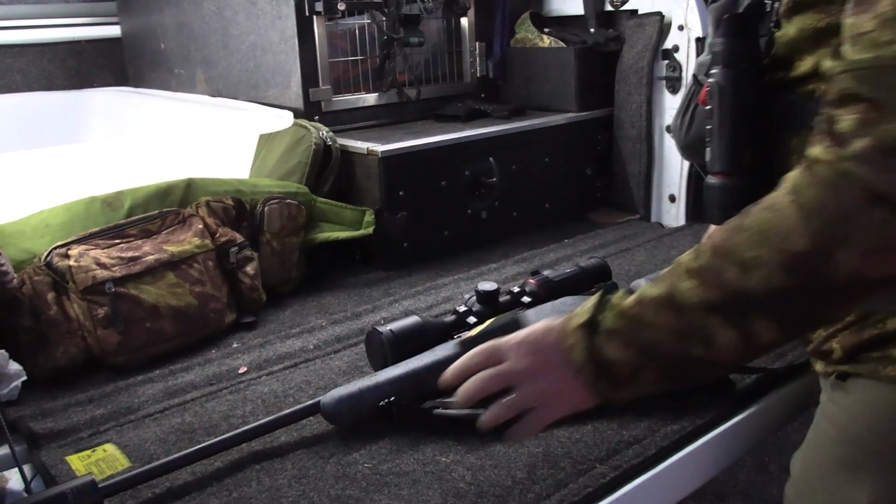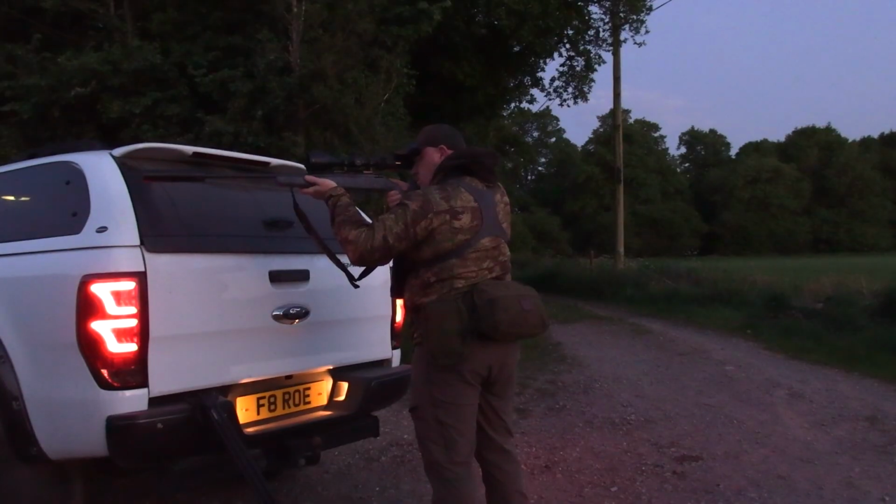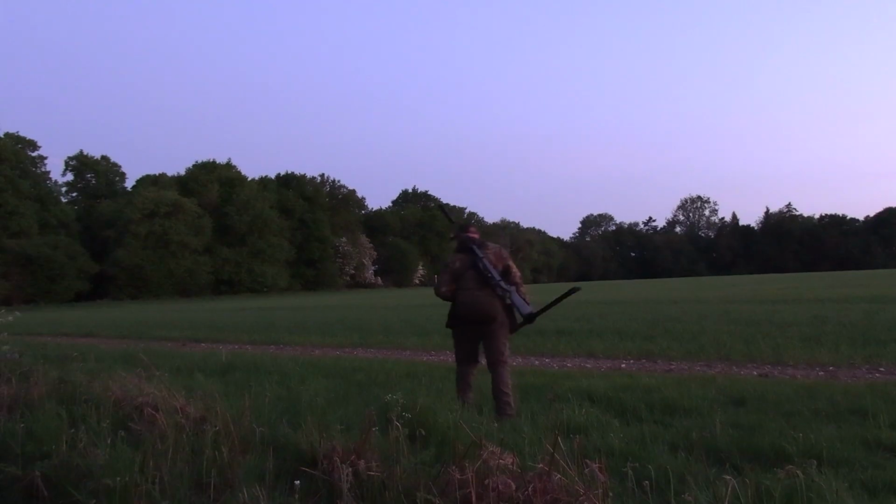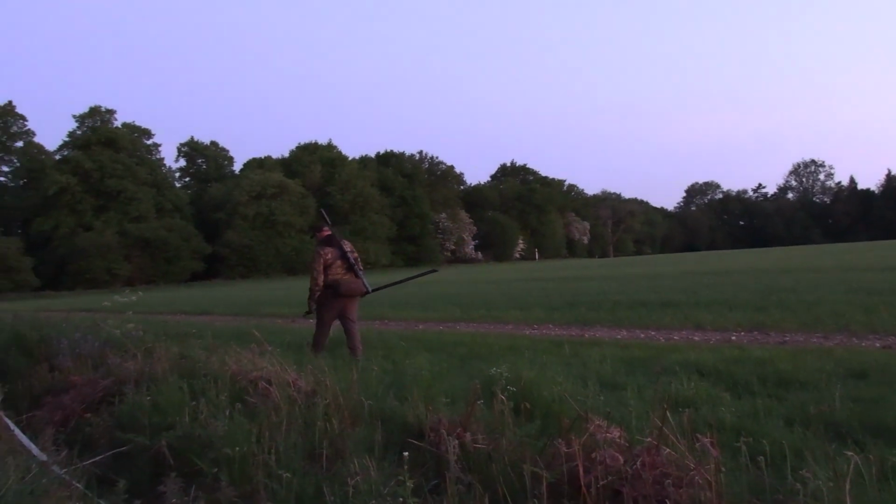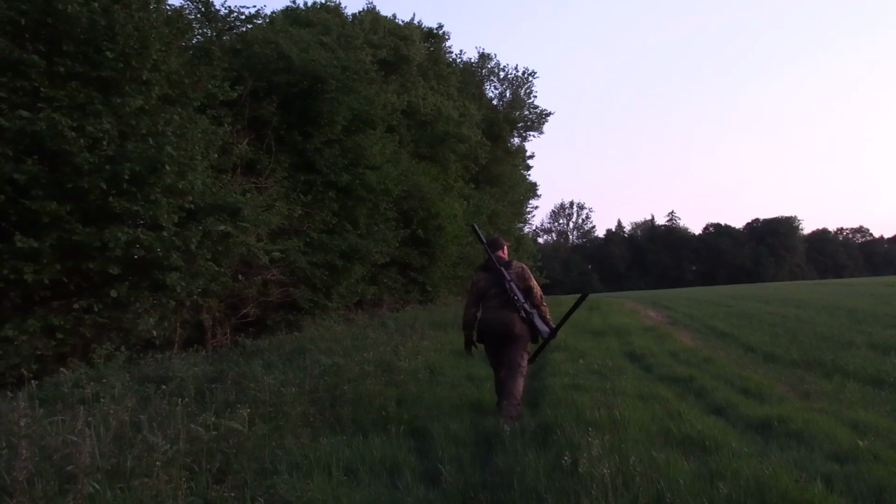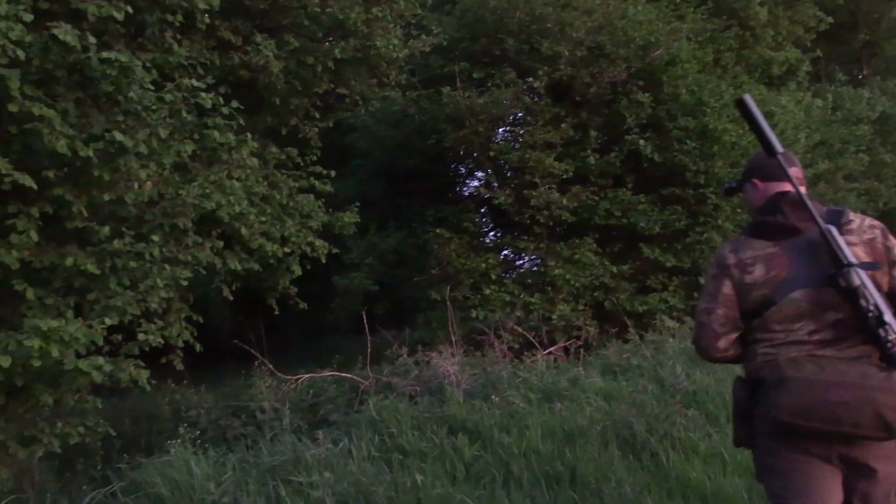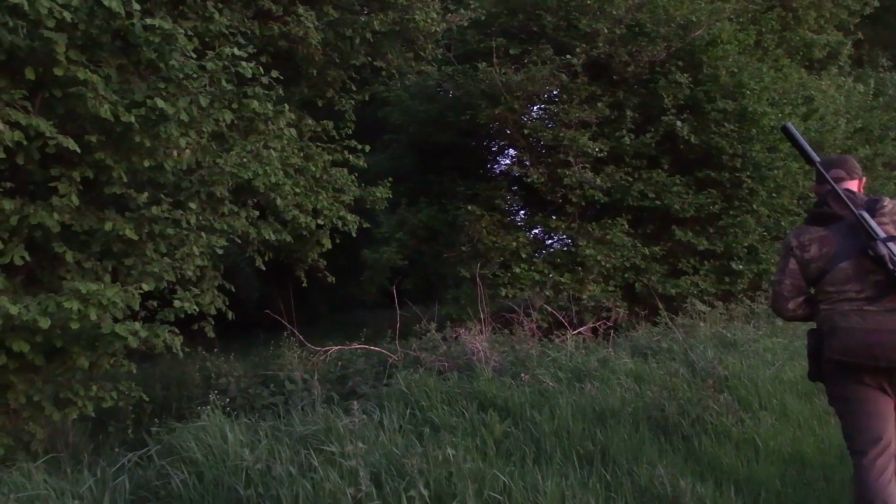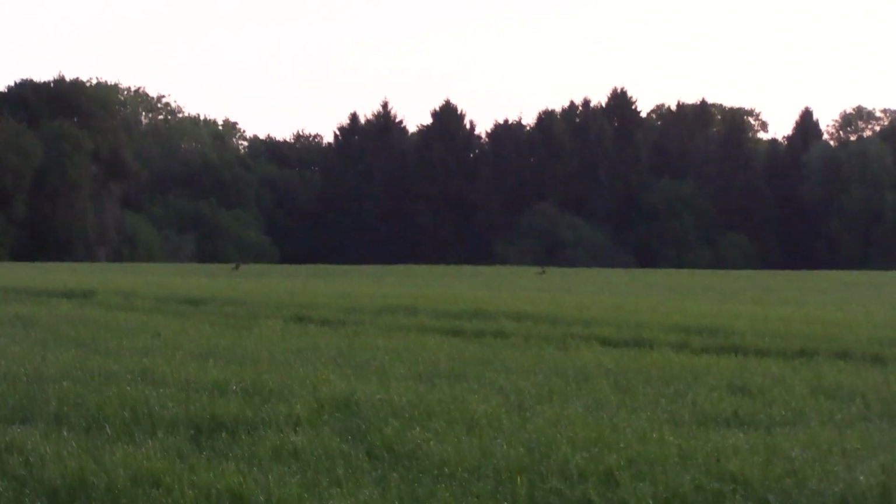Right, we're out here this morning on a bit of a fox patrol. Speaking to the keeper yesterday, he's got his birds coming in the next week or so, and there's a few foxes around that he wouldn't like to be here anymore. So what I've come out with today is the NOCPIX ACE H50R on top of the Howa rifle, and we'll try and dispose of some of these pesky little ginger things. I like ginger things, but not when they come to eating pheasants. Here we go, let's see what we can do.